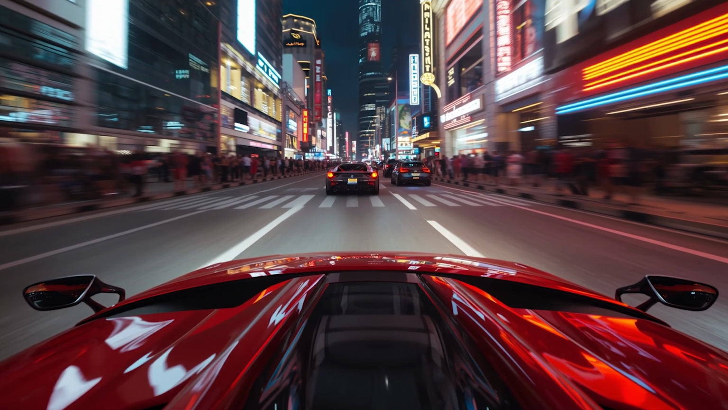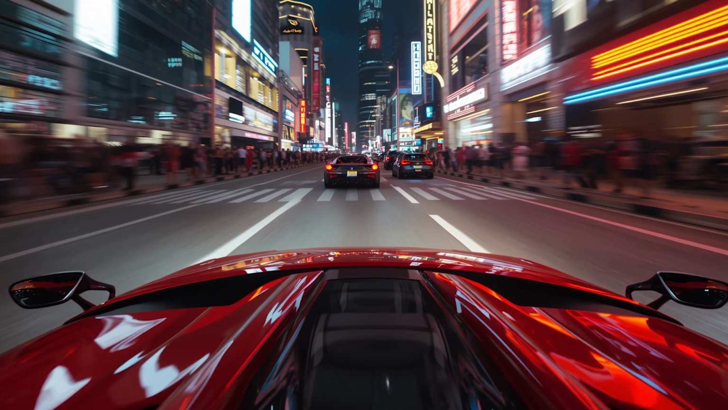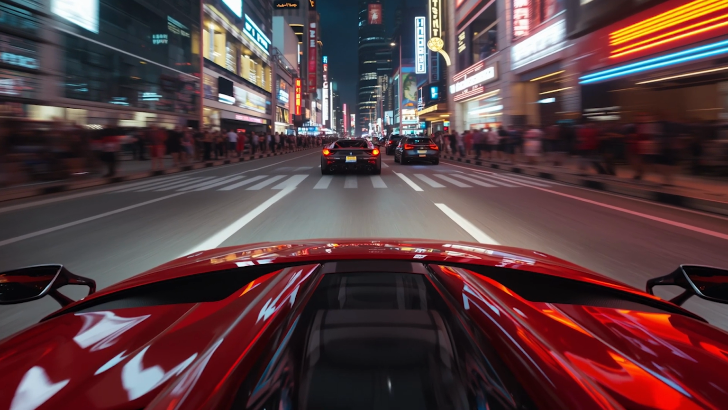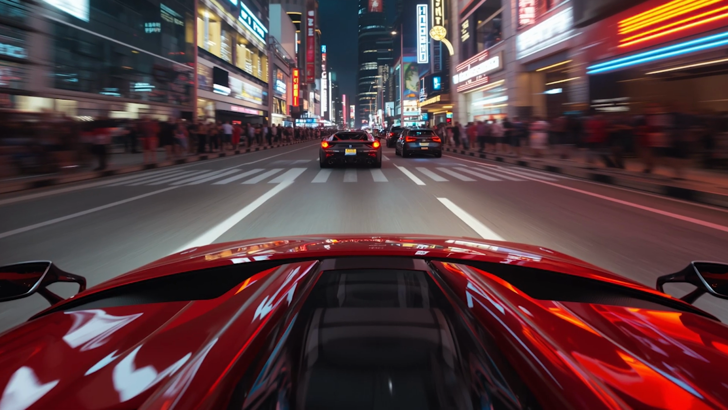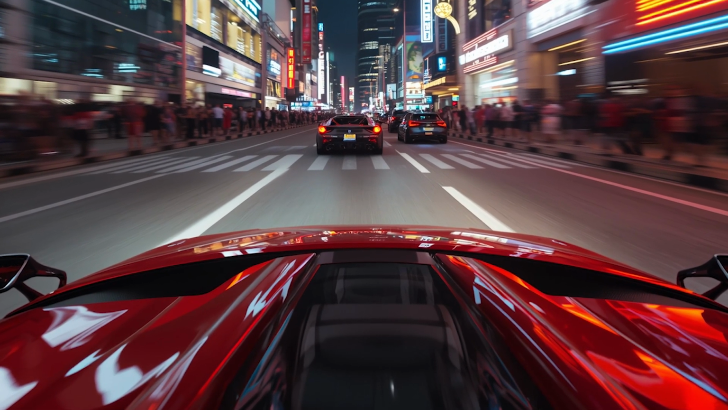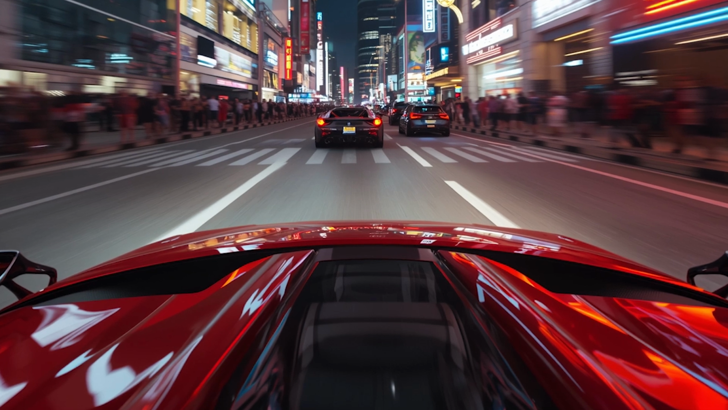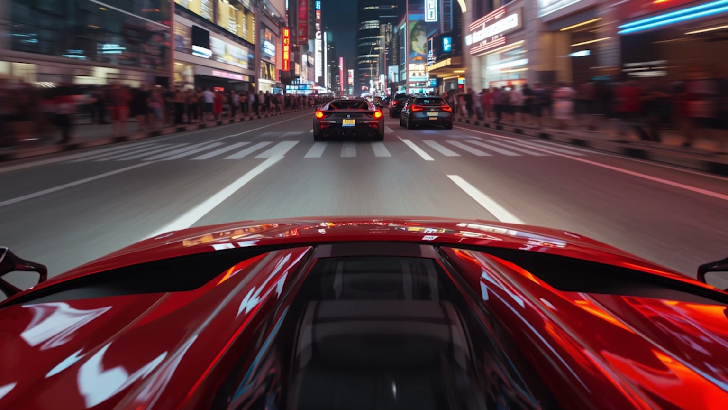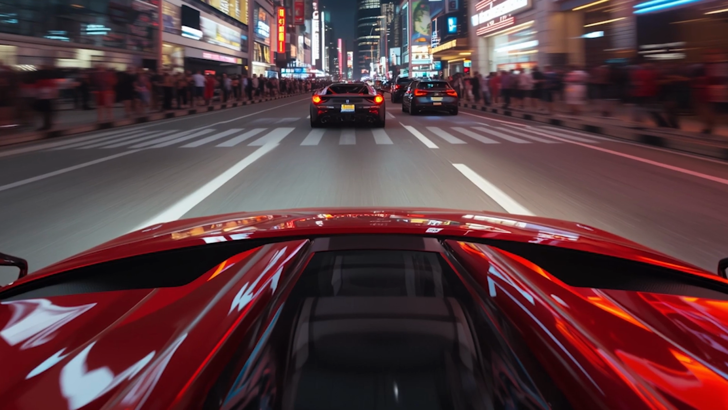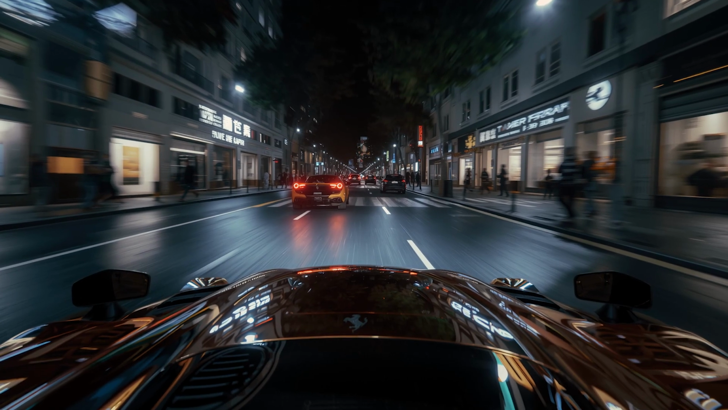You glide past exotic cars lined outside velvet rope clubs, past doormen watching in awe, past the flash of cameras chasing a glimpse of speed and style. This isn't just driving, it's arrival. Every second on these glowing streets reminds you, in this world of neon and luxury, you are the one everyone's watching. The city skyline rises ahead, towers glowing like beacons, the horizon painted with neon and moonlight.